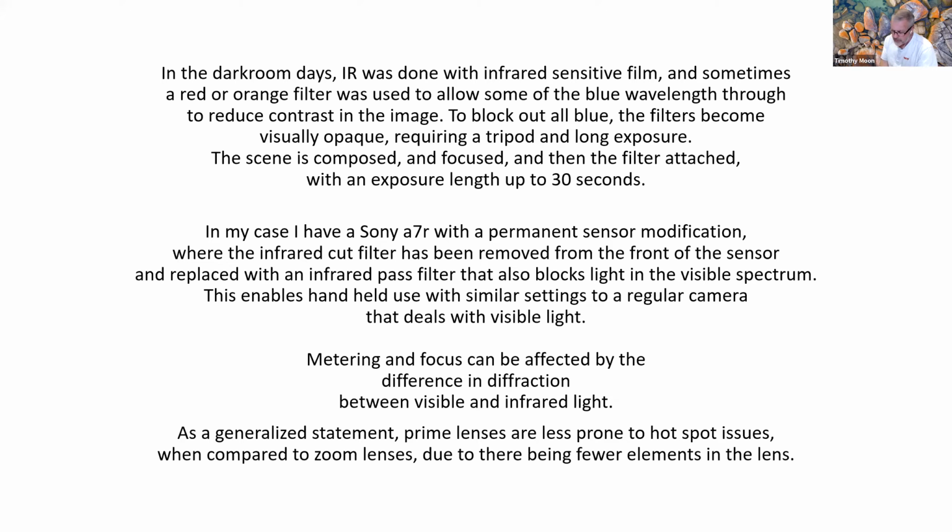For those who might have used old film cameras, you've probably seen some of the old lenses have different markings for focus for infrared and for visible light. They've got a little red band, and it's slightly different because there's a different diffraction between infrared and visible light. So what's in focus in visible light isn't always in focus in infrared. There's got to be that little adjustment, and most old school lenses used to do that for those who want to do their infrared photography.